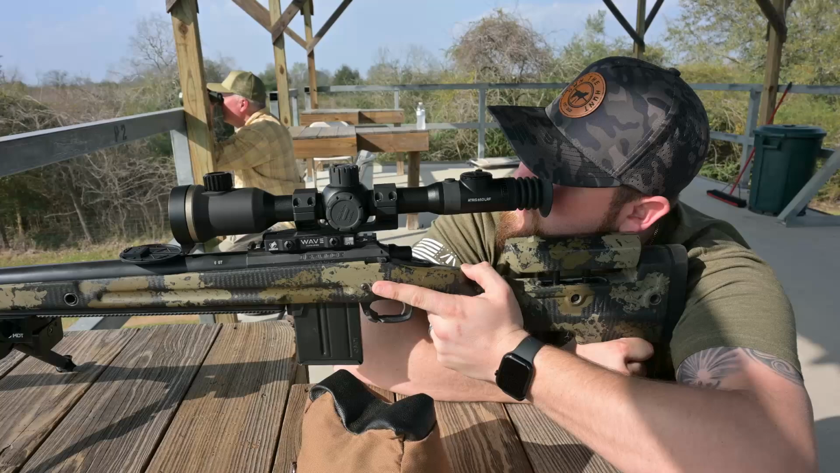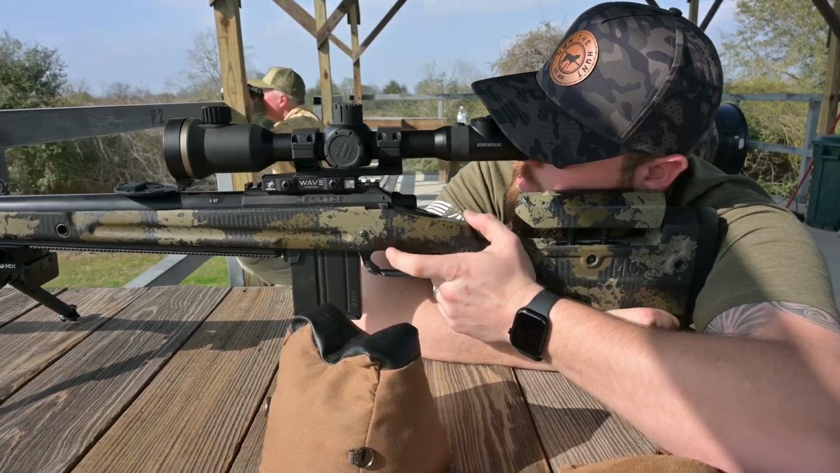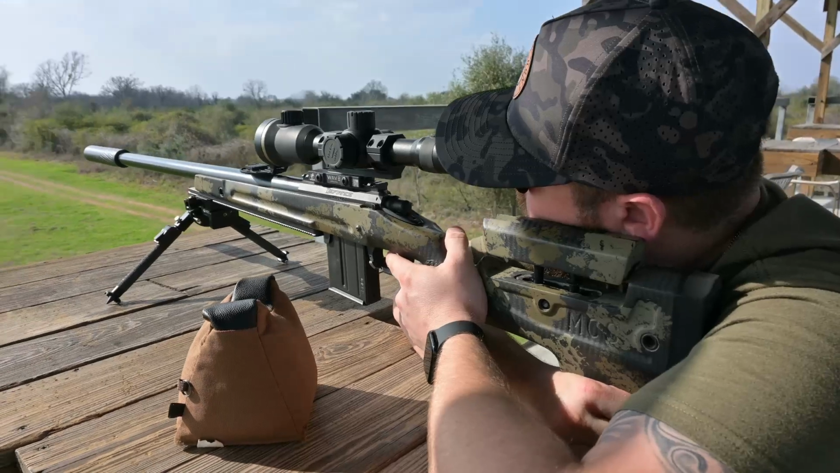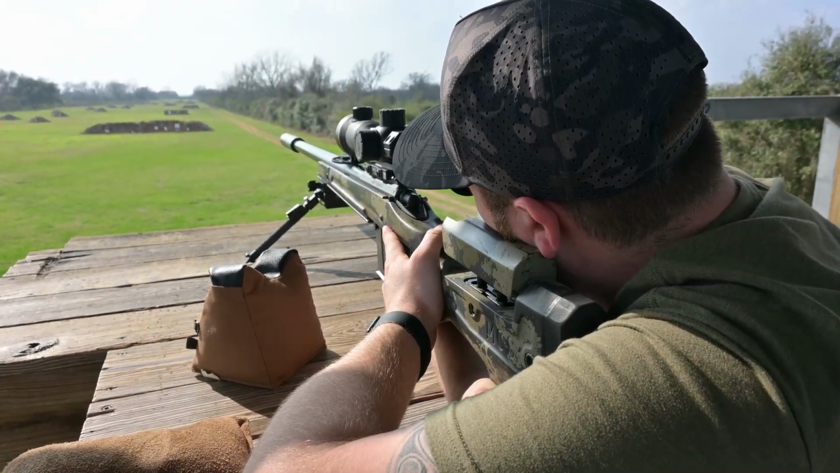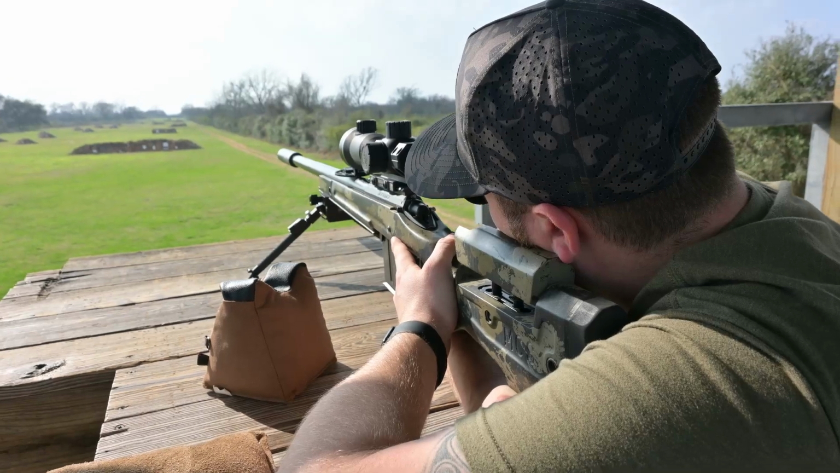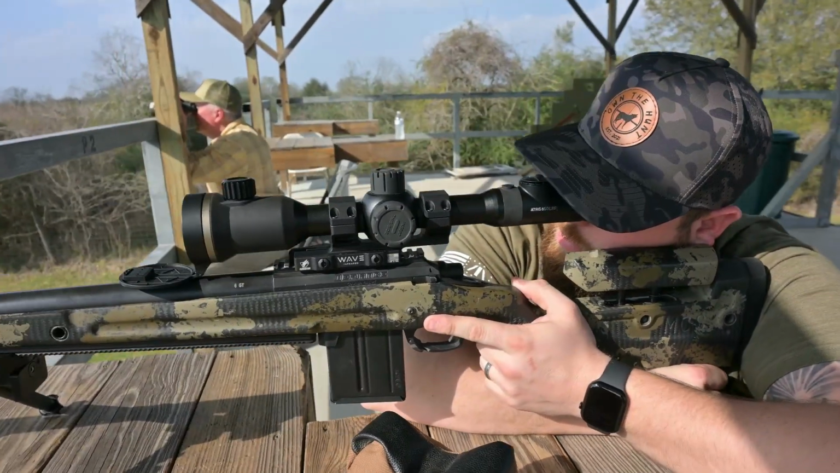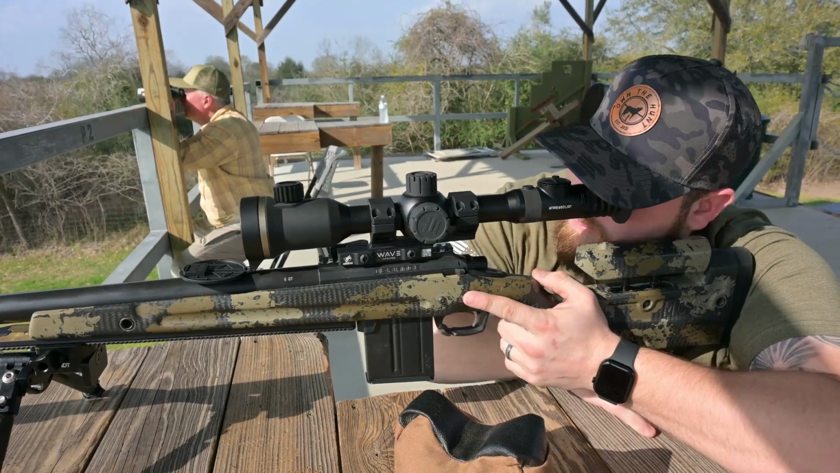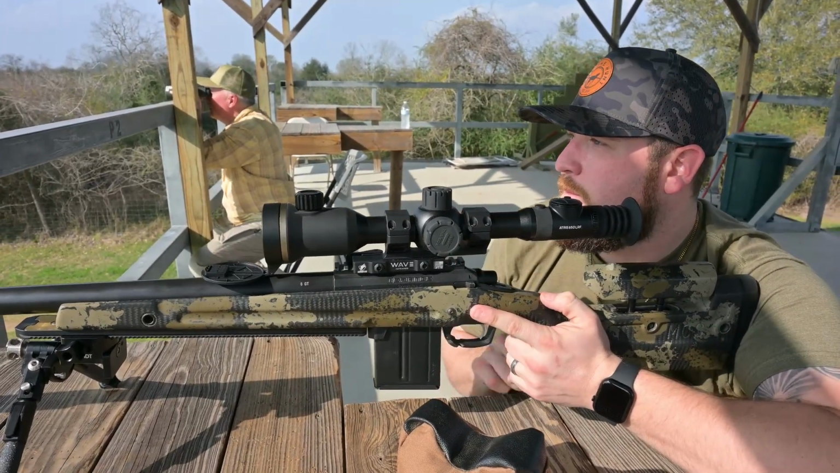All right, let's go again. Go for the right target, and hold left edge. Okay. There's no call. I can't see it. It's too heavy. Okay, you've got much more of a crosswind.